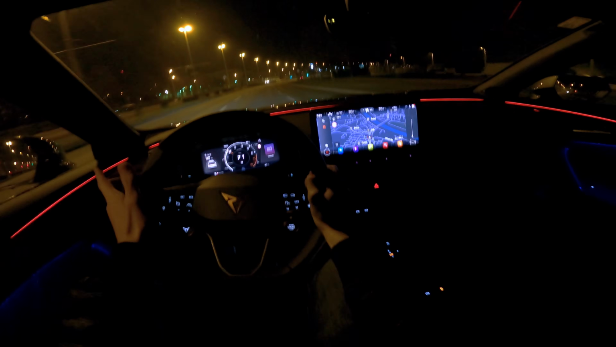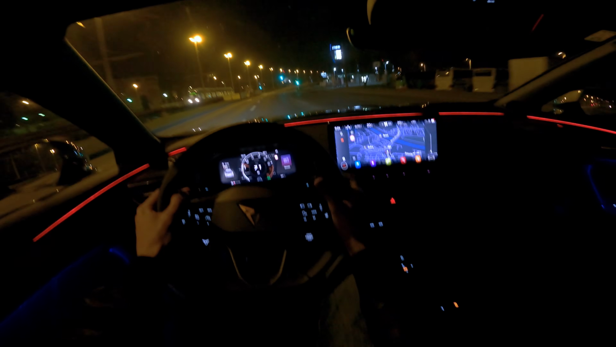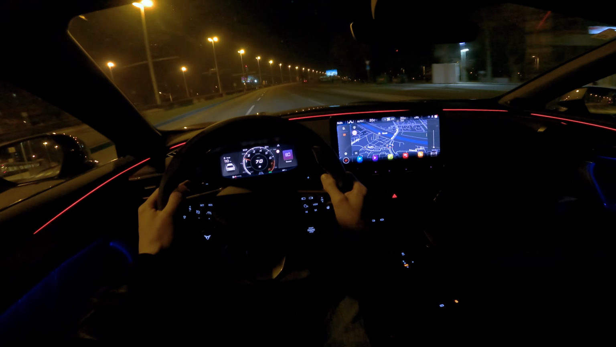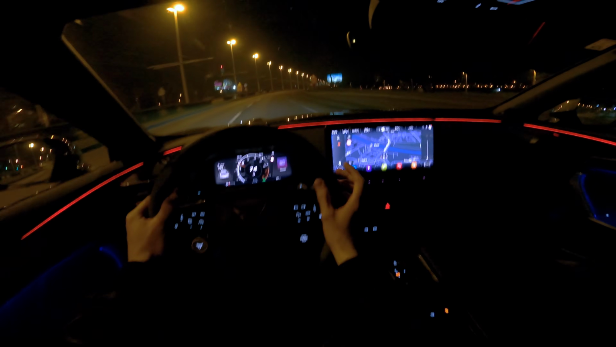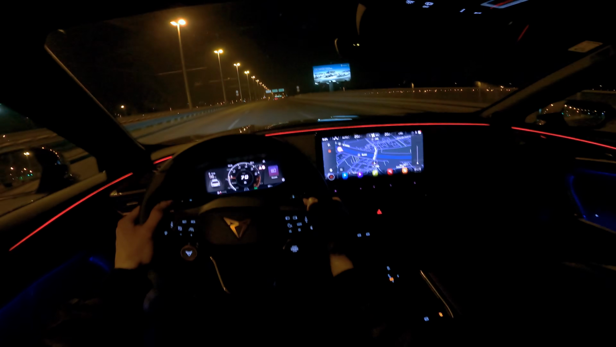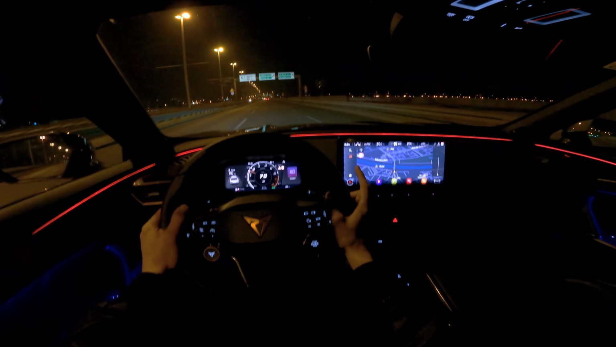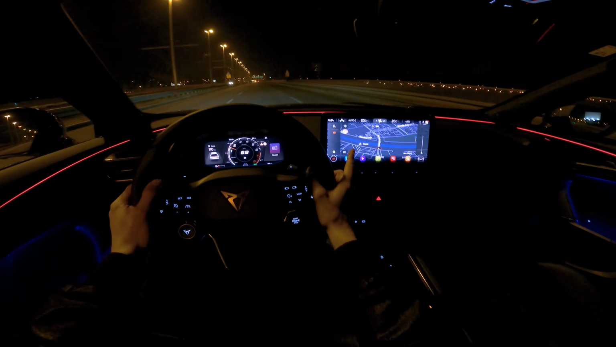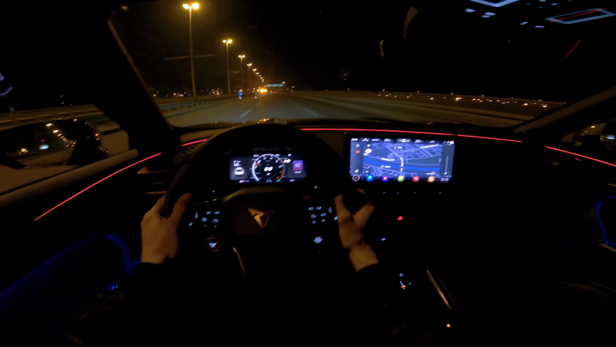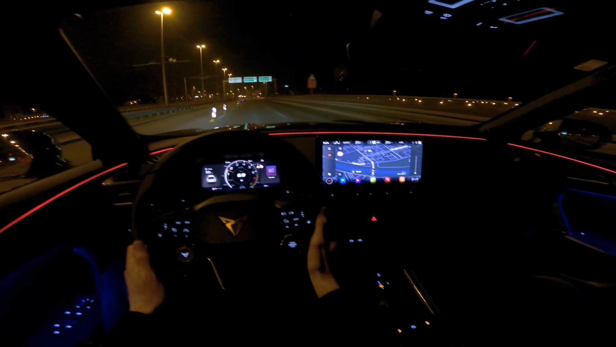Well, as you can see, the car speeds up easily. Again, all-wheel drive, 310 horsepower, plenty of power. Now this car's top speed is 250 kilometers per hour. We can't test that because it's not legal in Croatia, only in Germany, but we can go to 150 on the highway, so we're gonna test that. And we're gonna test 0 to 100, which is a whopping 4.9 seconds for a petrol car. That's pretty fast considering this is a compact SUV.